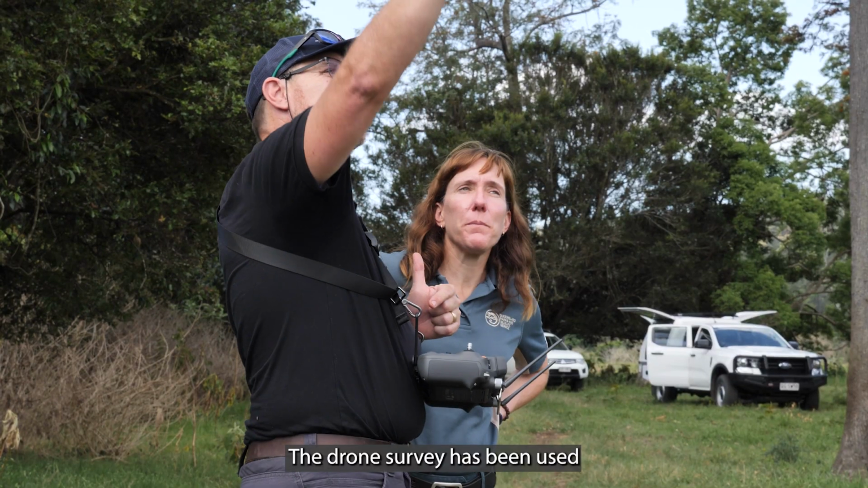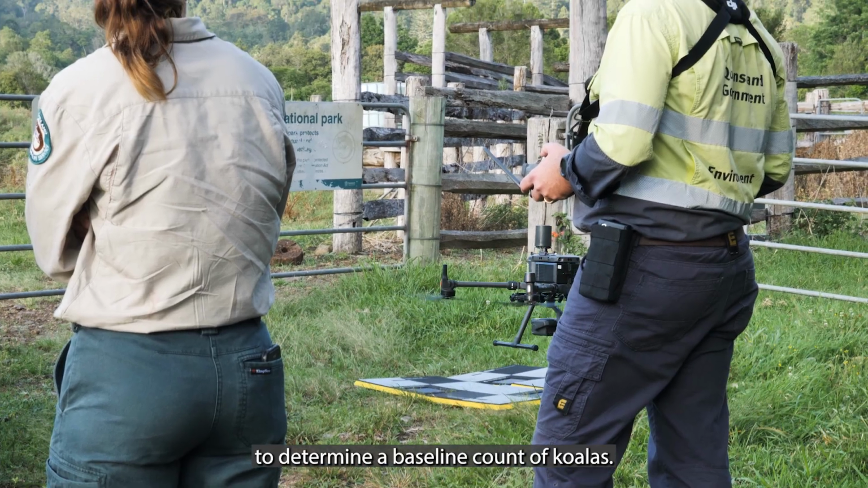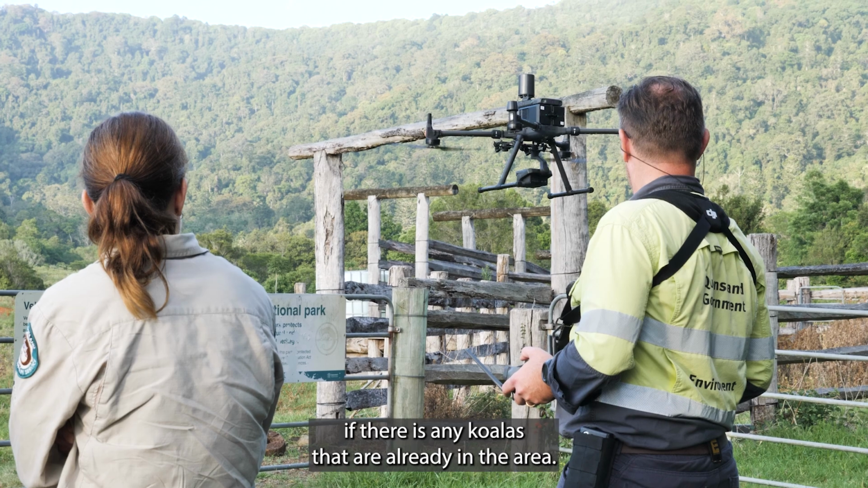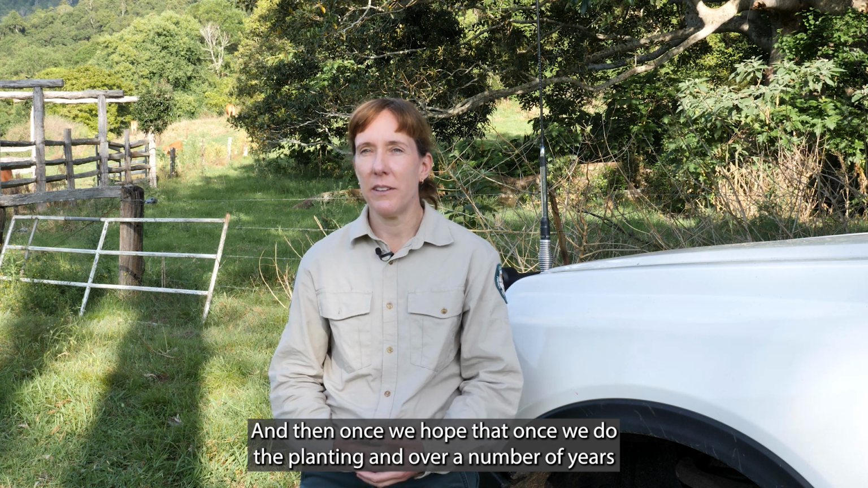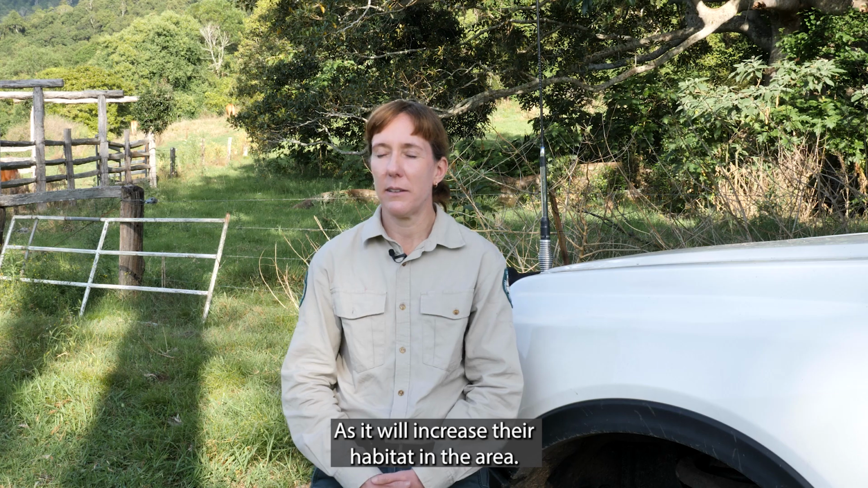The drone survey has been used to determine a baseline count of koalas. So we've come in here this morning to determine if there are any koalas that are already in the area. And then we hope that once we do the planting, over a number of years the koalas can then move into this space as it will increase the habitat in the area.